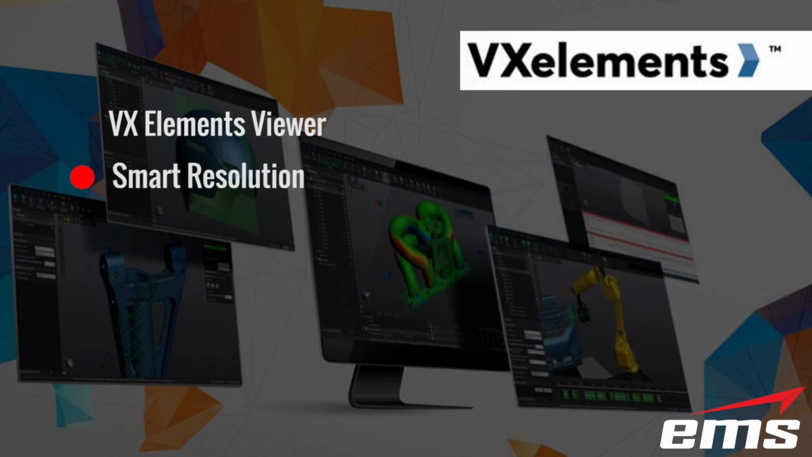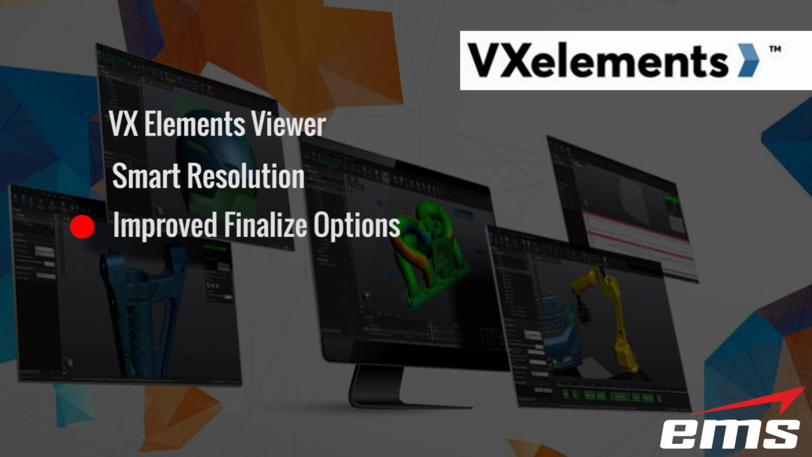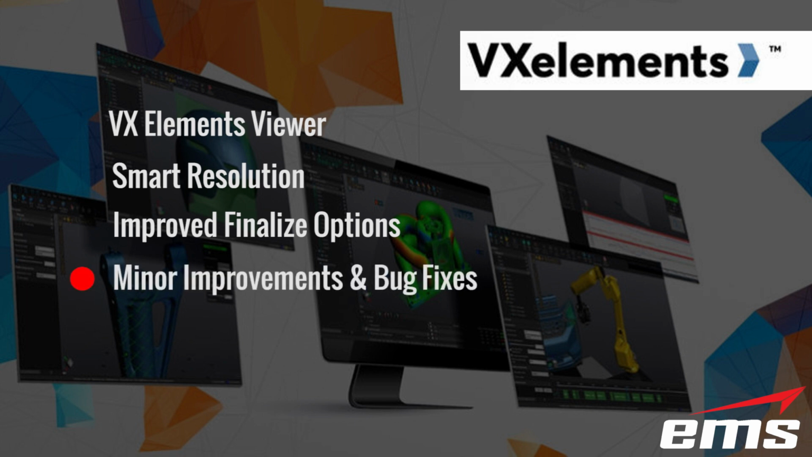Secondly is the smart resolution feature. Now we're going to spend quite a bit of time going through this new powerful feature, so we'll discuss that. There's also some improvements to the finalize command, specifically a few of the options. And then finally some bug fixes and minor updates, and we'll discuss a couple of those as well.